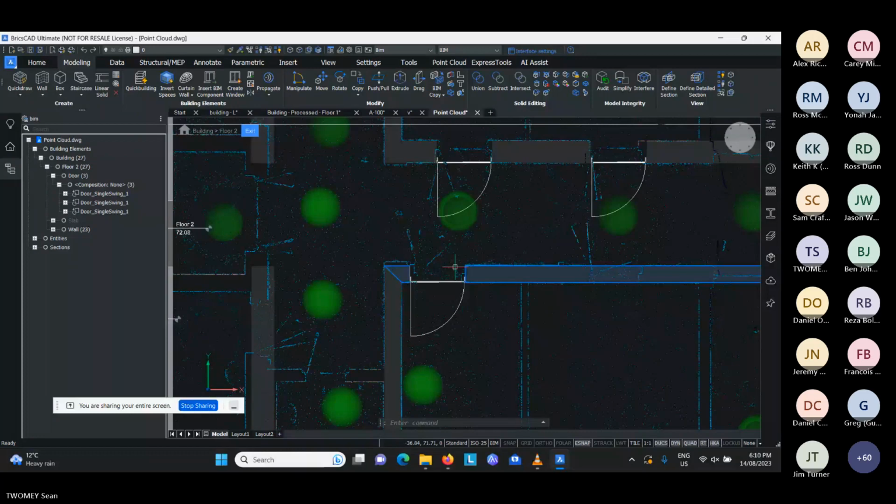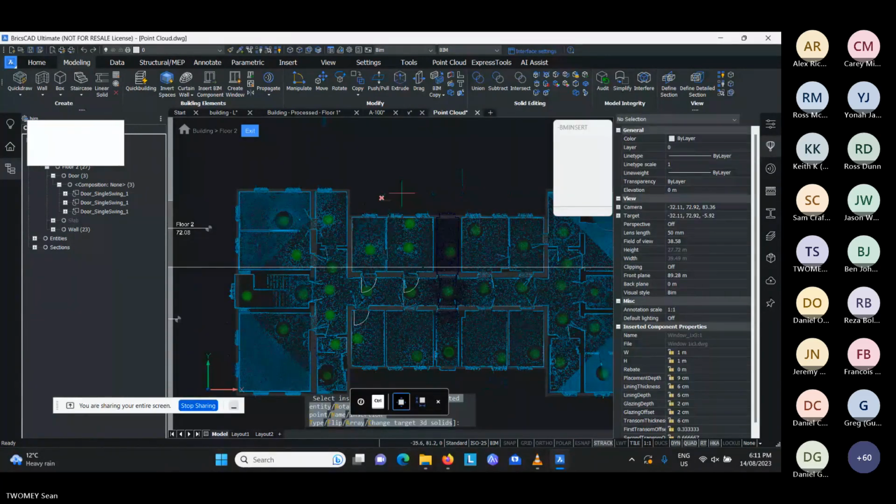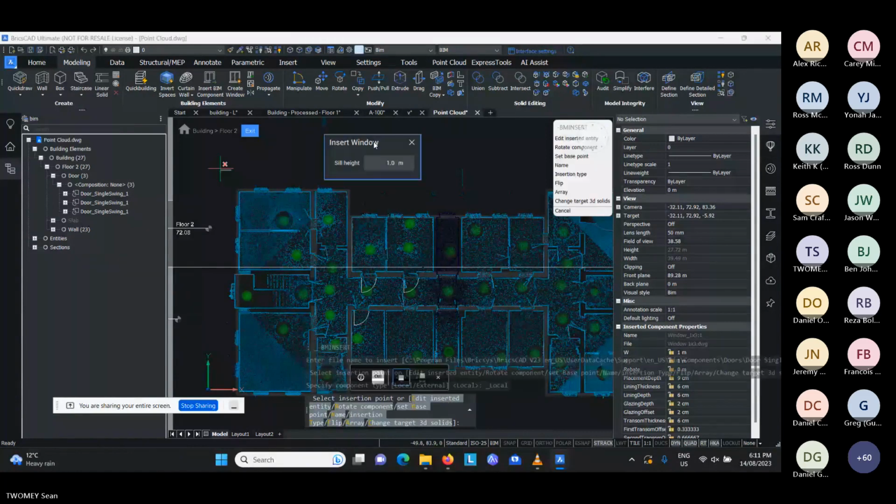For windows, it's a very similar process. So you click on the library again. This time we go back to our components, click on Windows. So at the start, when I was looking at the elevation view, what you would do there is measure the height from the slab to the window sills. So if I click on one of these window types here, doesn't matter which one, let's go with this one here. It asks me for a sill height. So you can see over here, it defaults to 1 meter. So I'll give it a 0.8. And now I can go and put these windows in here.